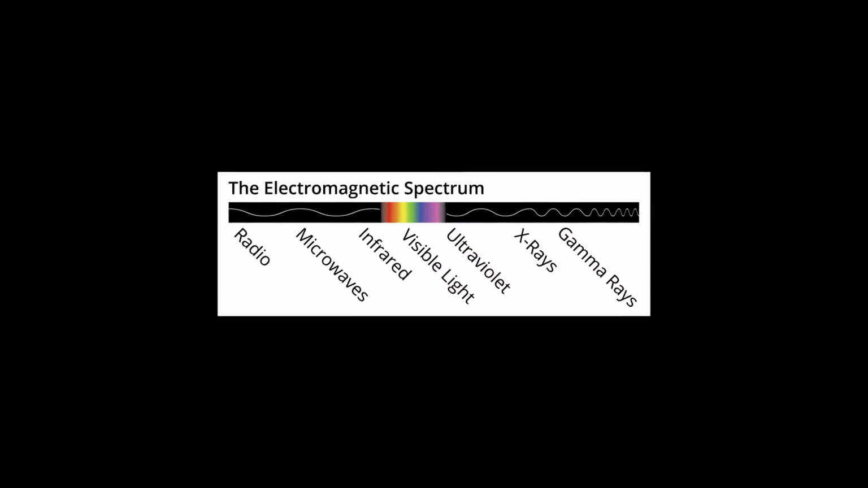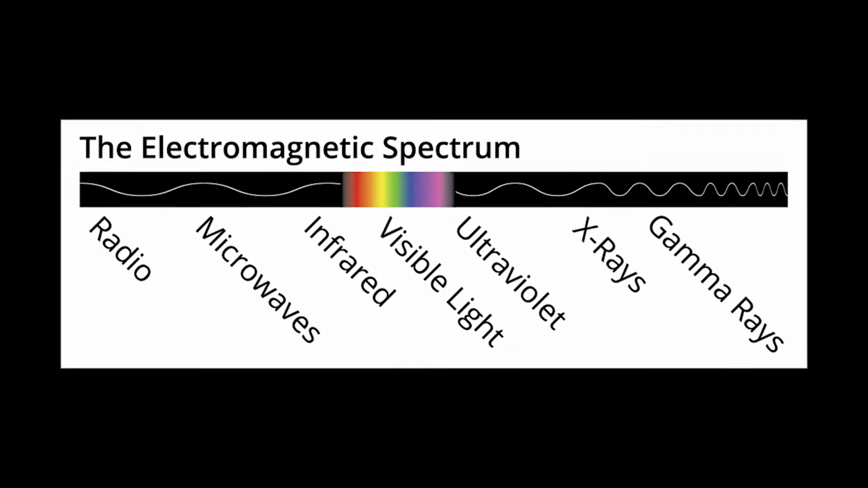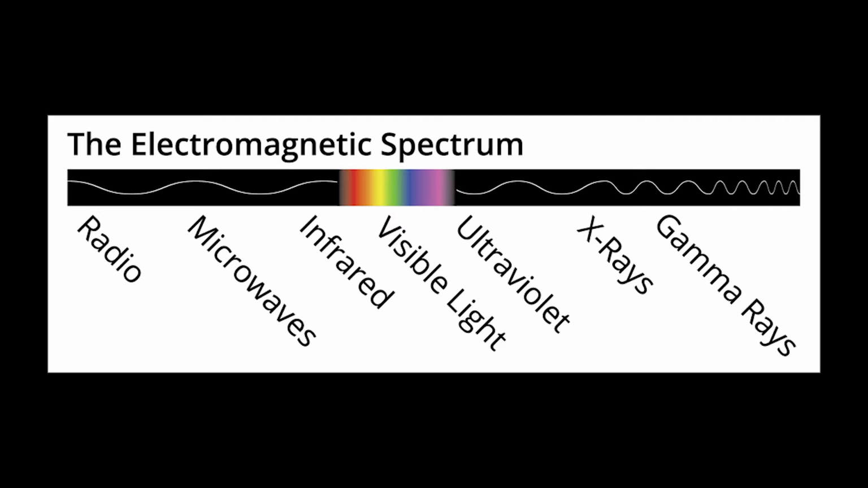Thermal imaging, also known as thermography, is a non-contact way of seeing light that the human eye can't. It's a form of radiation that we perceive as heat and refer to as infrared, which just so happens to mean beyond red, referencing the end of the visible electromagnetic spectrum, red light.